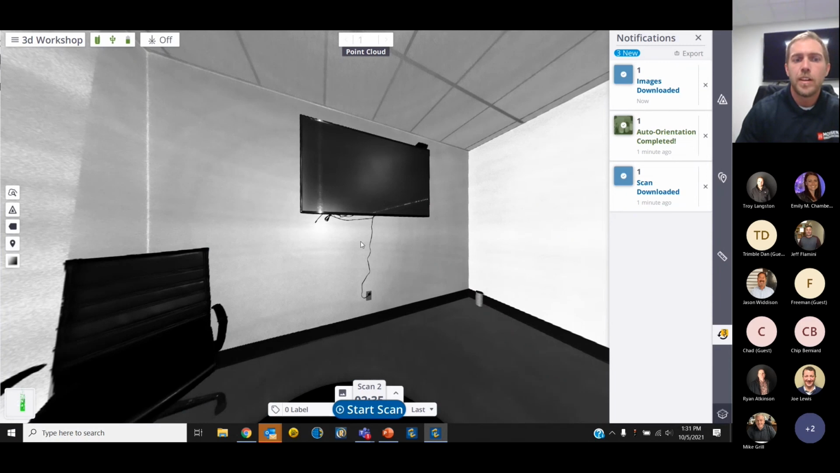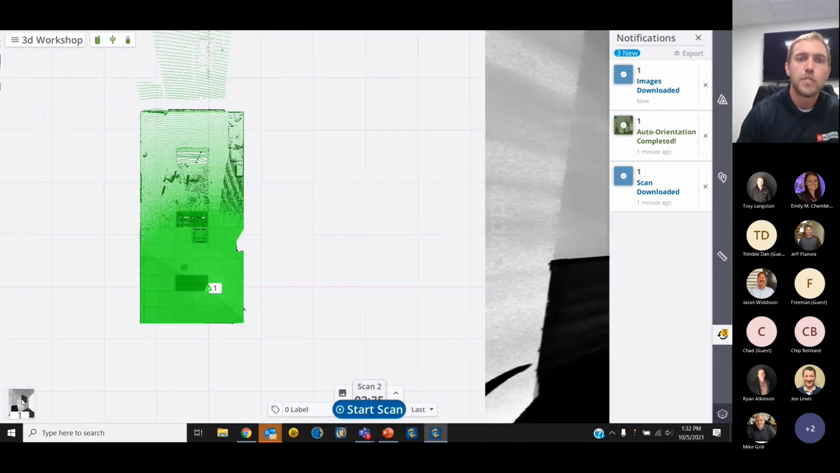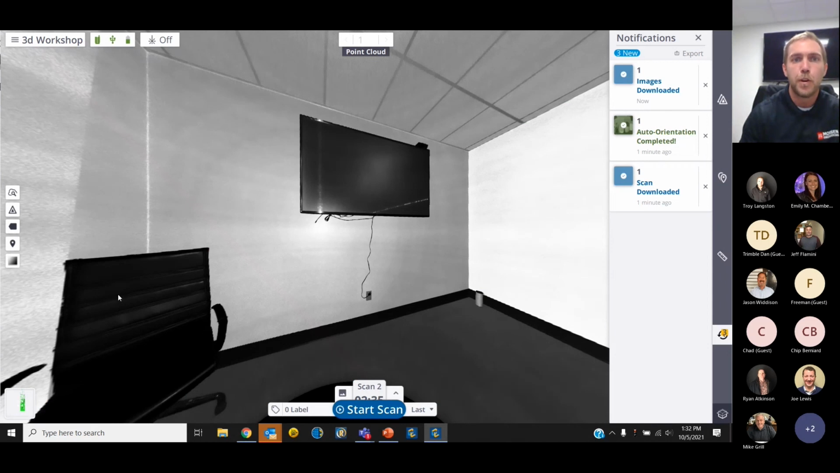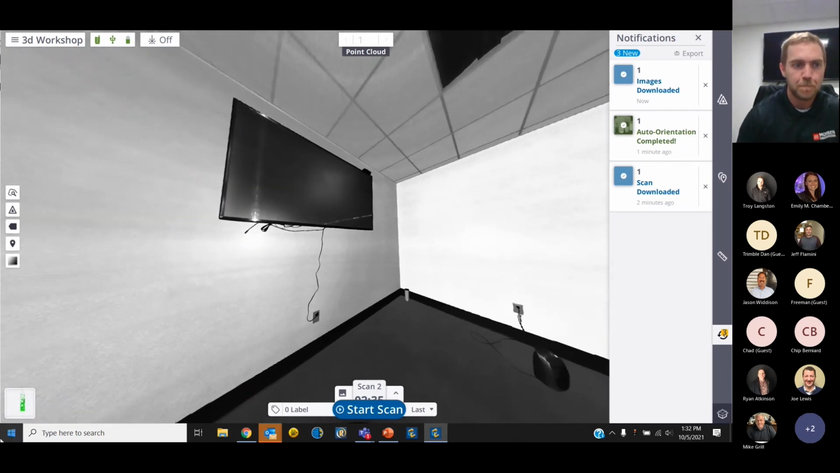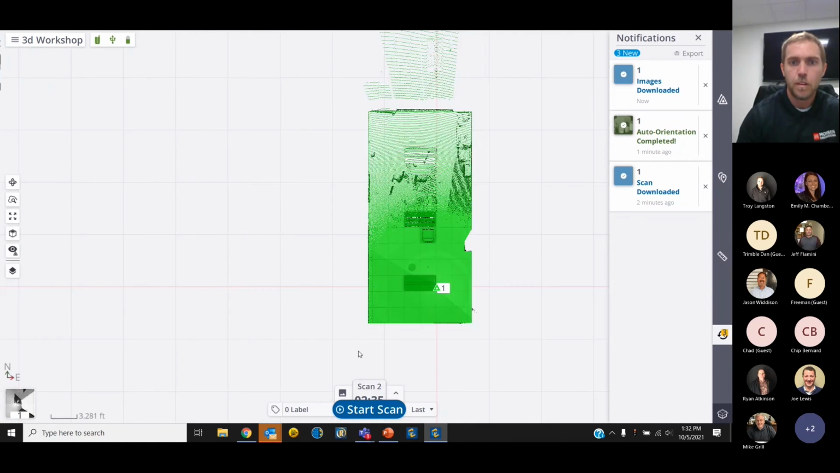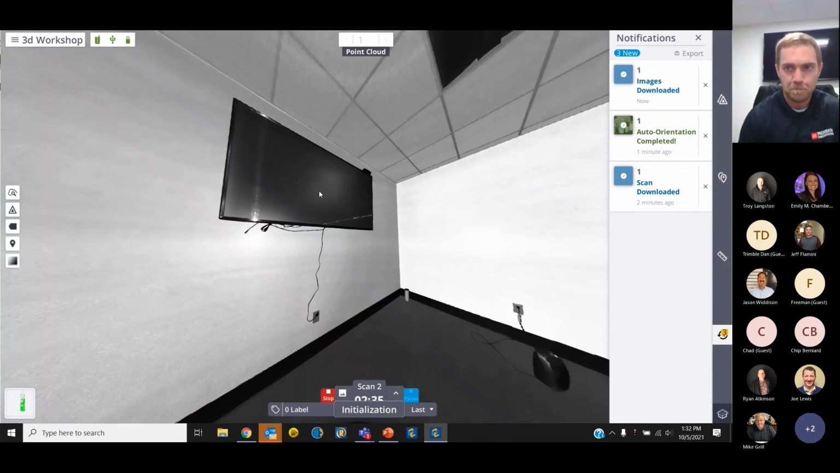Okay, so this is a secondary view. Down here at the bottom left, we have an ability to toggle between our views and really focus on a single point cloud compared to all of our points that we've scanned in a single project. So this right here gives us the ability to focus only on scan number 1. I'm going to go ahead and start scan number 2, and we'll go through some of these tools over here on the right side of the page.